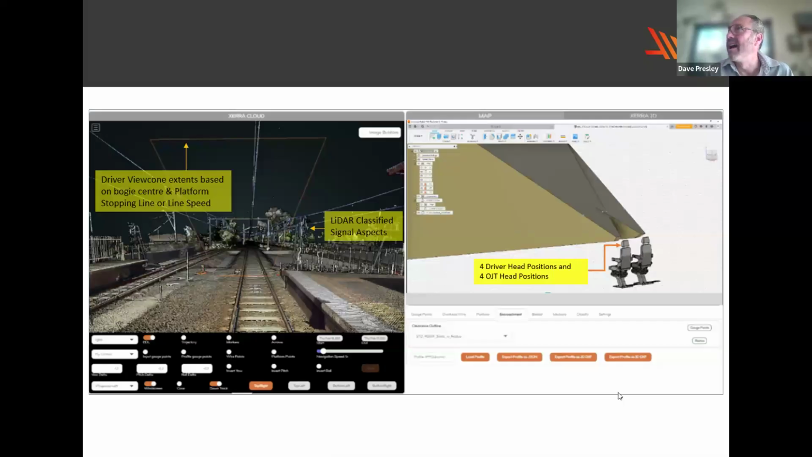Now, as a car driver, we probably experience that changing view cone without really appreciating it. Although if you're trying to back a big four-wheel drive, you know you've got terrible sight lines. For train drivers, though, they need to be able to sight the signals at platforms where the train stops at a dedicated stopping line. And they also need to be able to sight mainline signals at a suitable time or distance, depending on line speed, away from that signal.